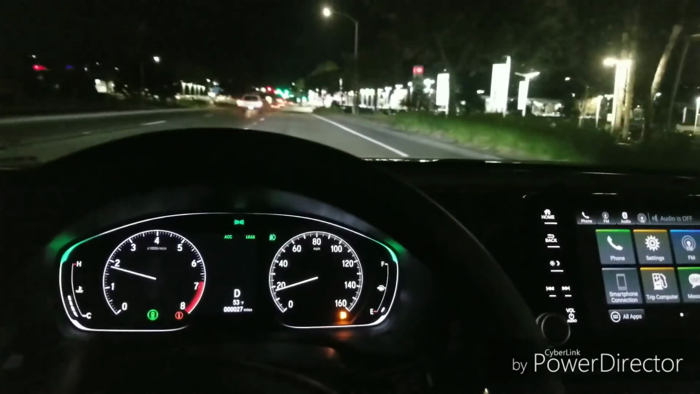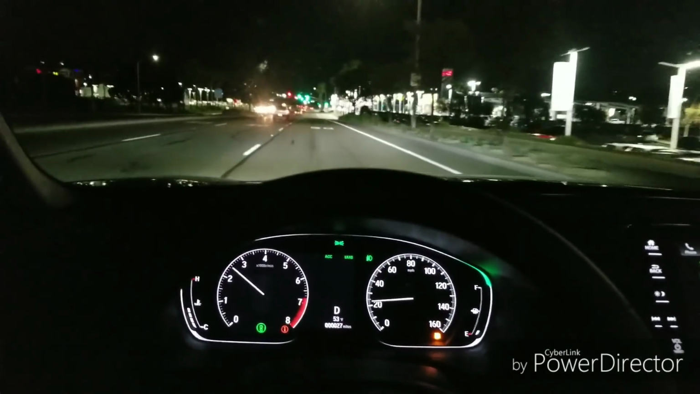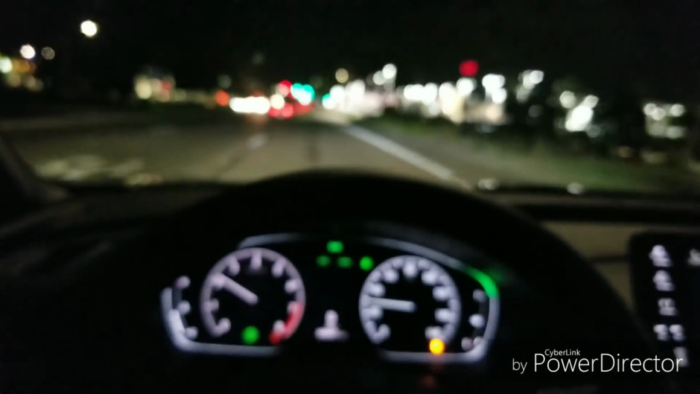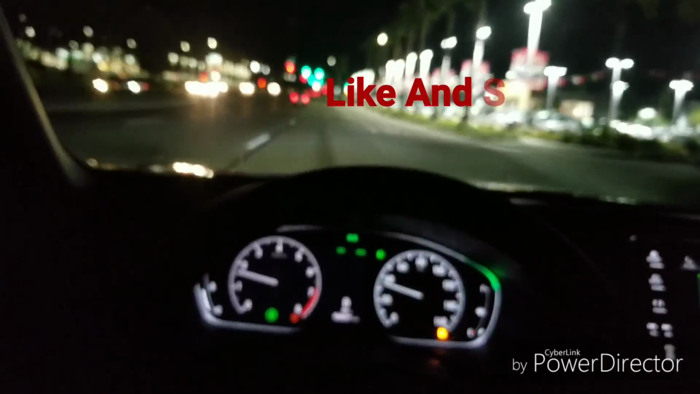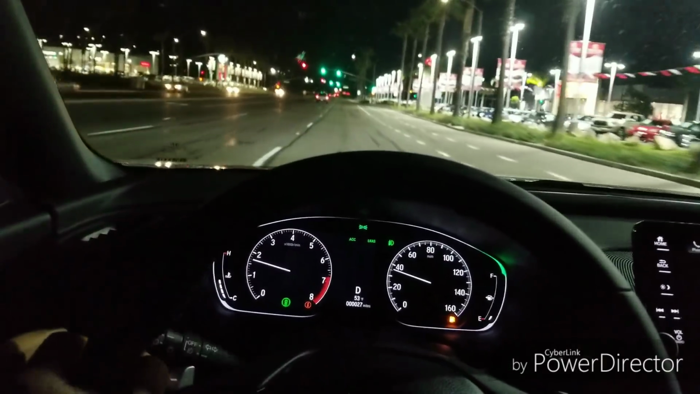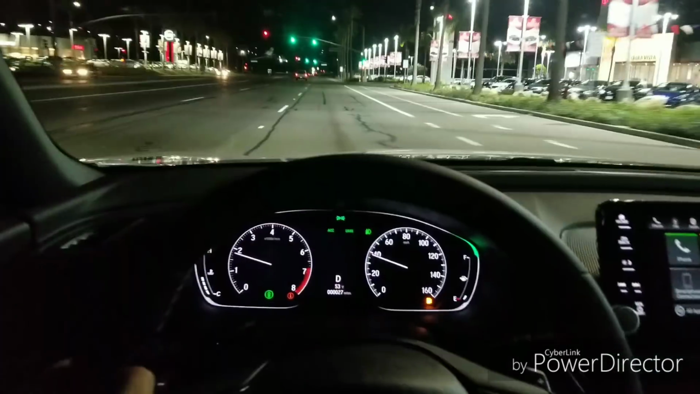Today I'm taking a test drive in the all-new 2018 Honda Accord. This is the Sport 2-liter, and I just want to take it on a night drive, show you guys what everything looks like at night, how well the lights work, and all that kind of stuff.